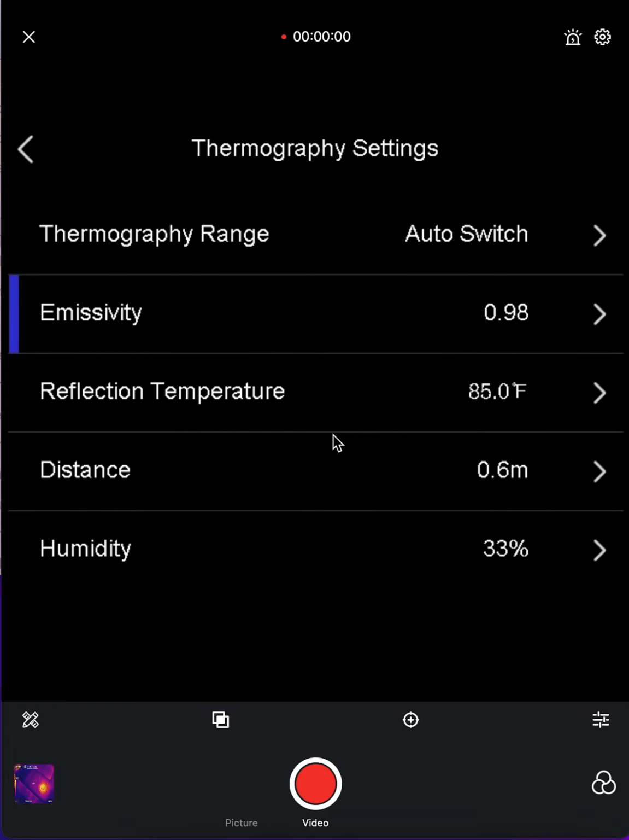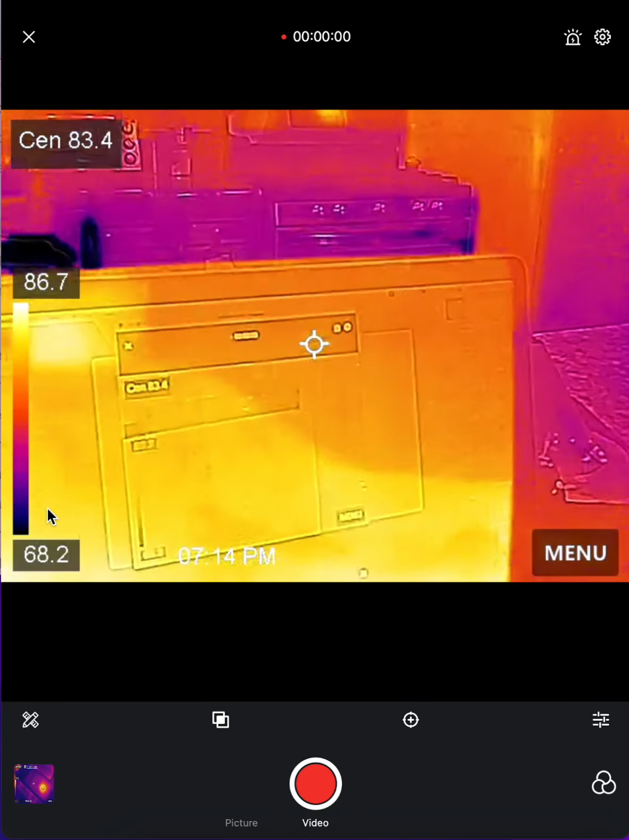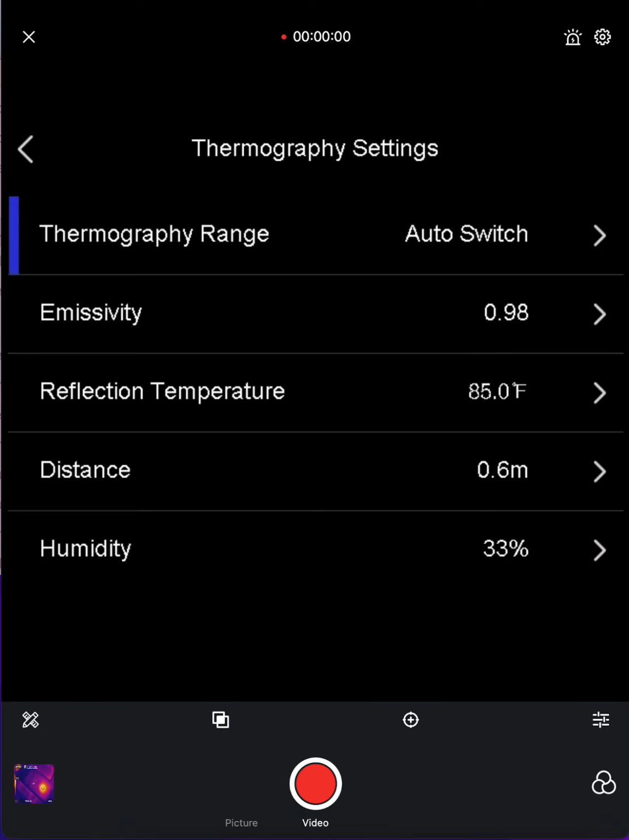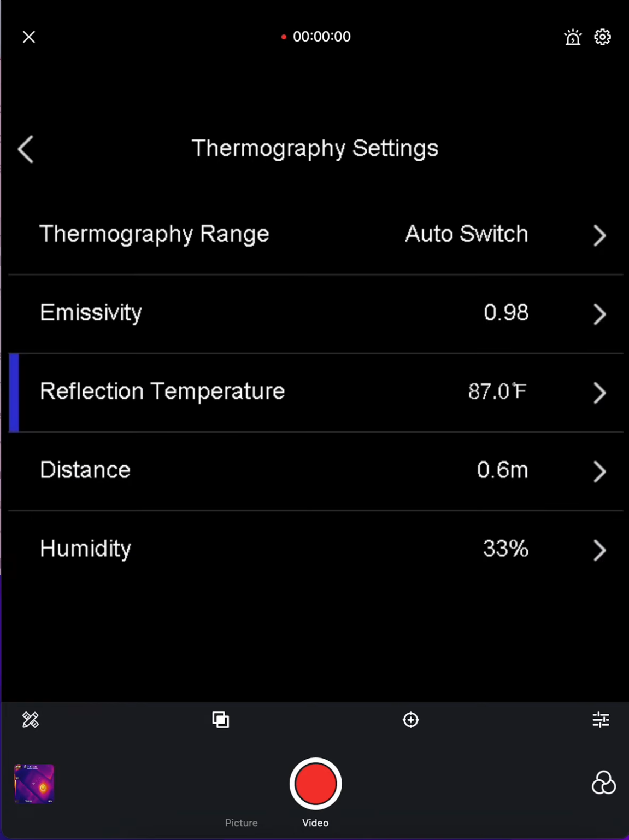Moving back from that, the reflection temperature. If we go to the screen now, we have the high setting here of about 87 degrees. So on the reflection temperature, I can get rid of that and put 87 on there, and that way it can give me a better reflection as to what's there.